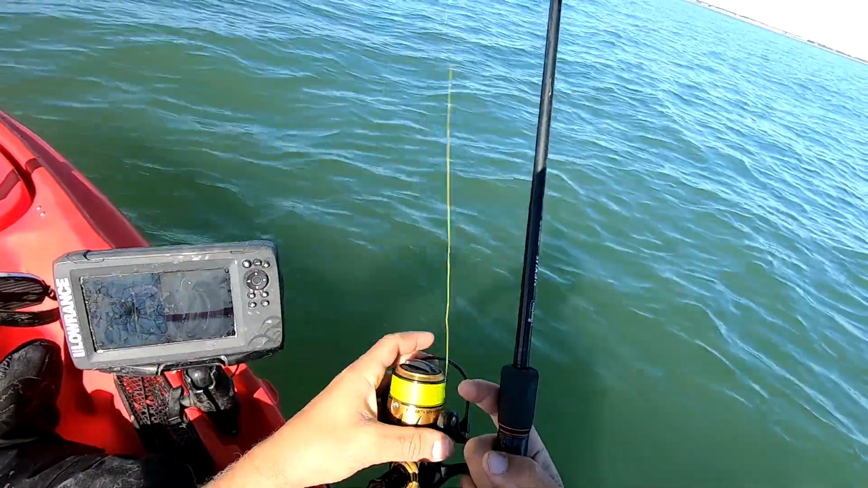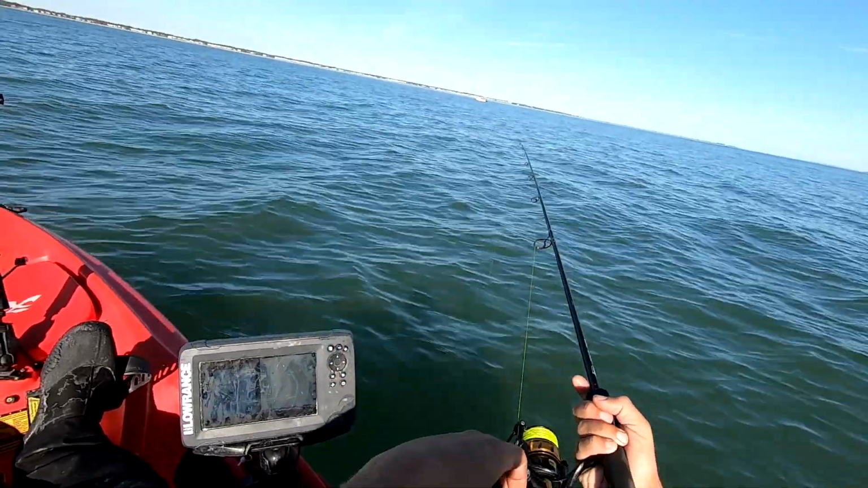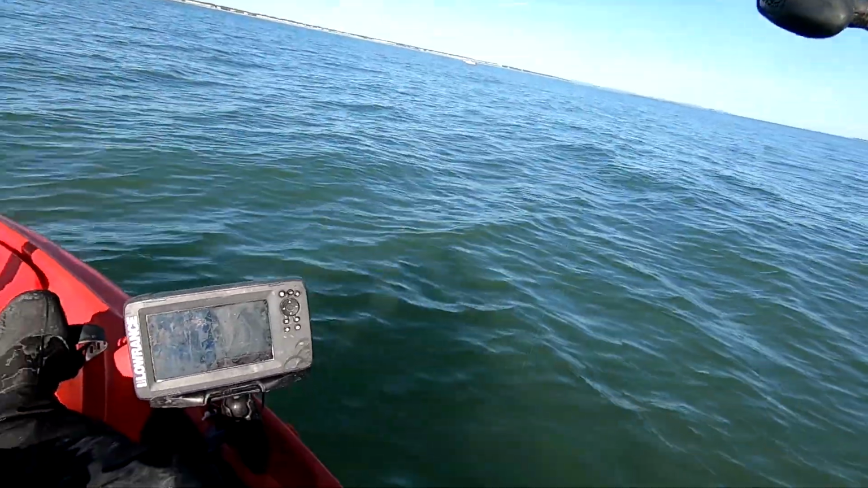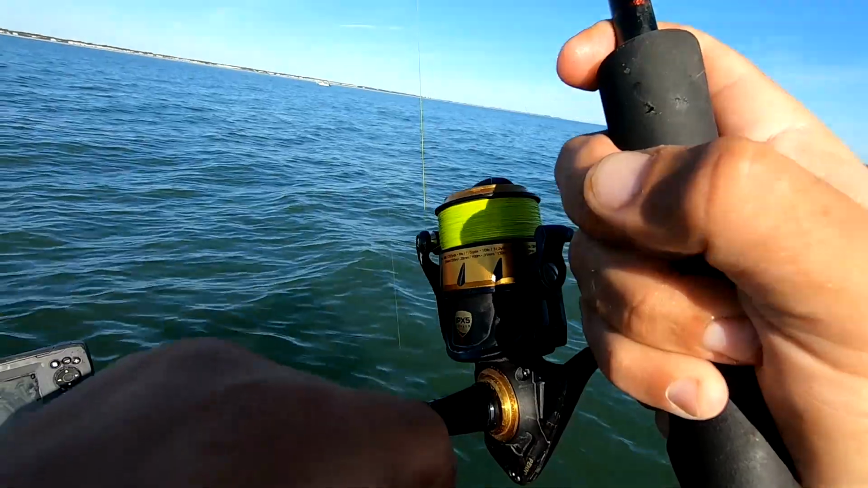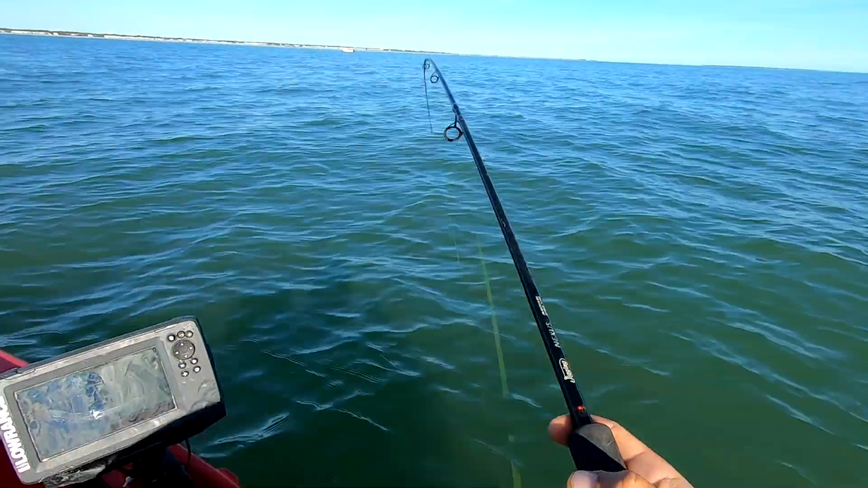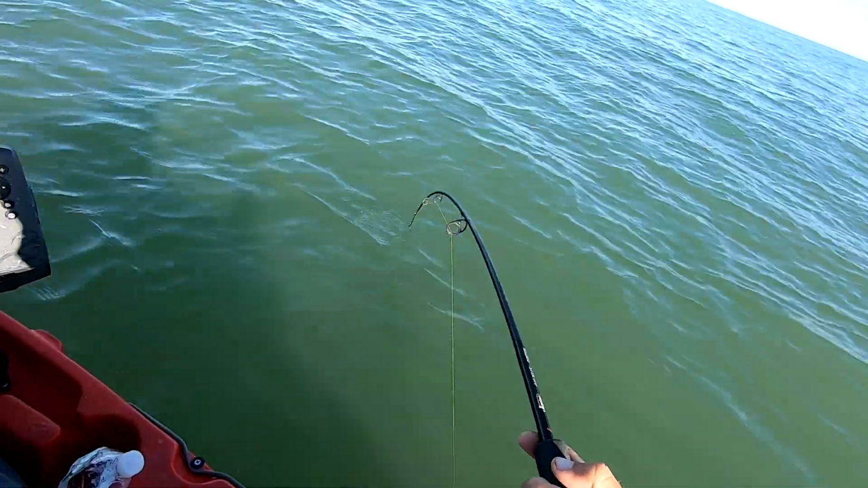Chance at a sheepshead here. Nope, that's a good fish, I think. Yep.